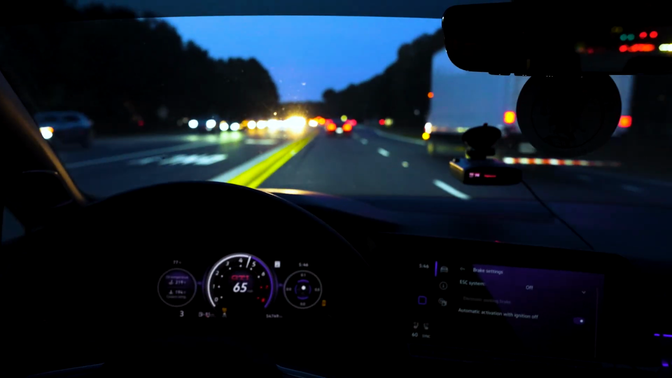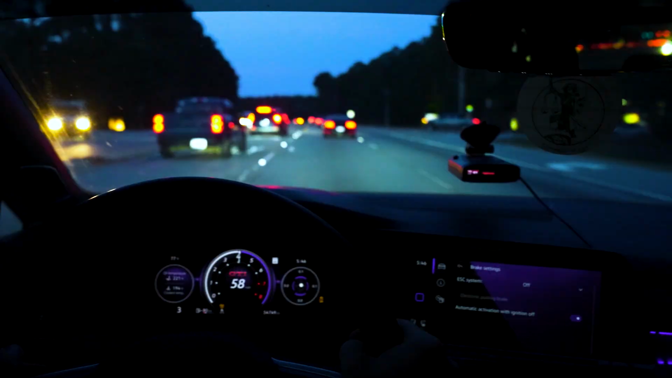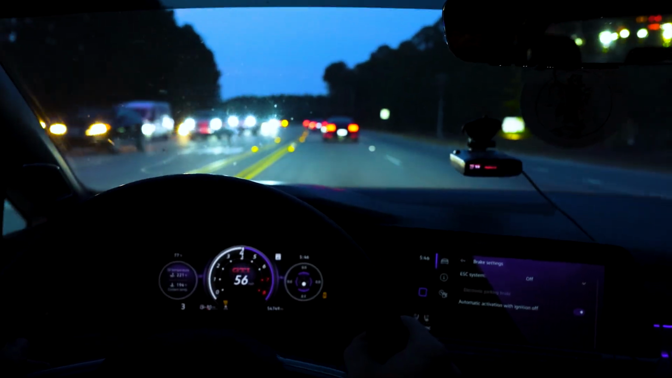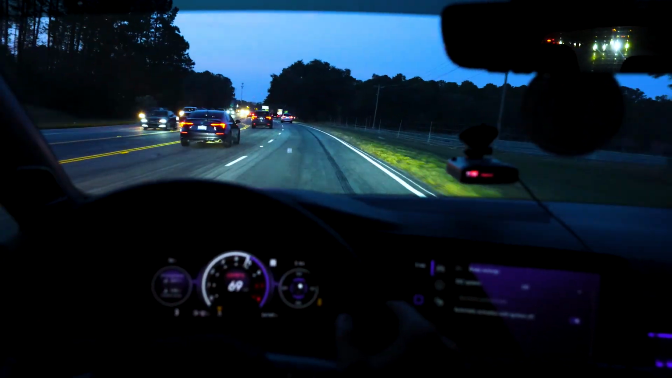Gotta kind of drive like a GTI owner, so you guys can actually know what you're gonna do. I know what you're gonna do. You're gonna mess around with that Mustang right here. See this little guy. It's getting riled up.